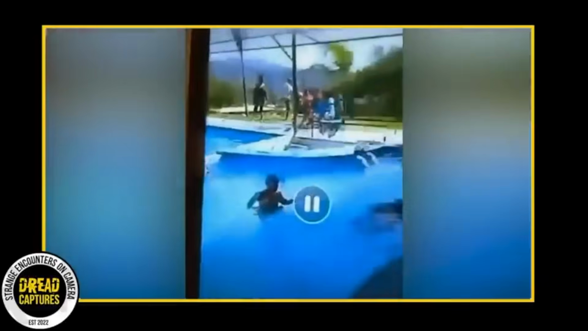Moreover, her dress doesn't quite fit the contemporary setting. Instead, it harkens back to a bygone era, making her presence even more jarring against the modern backdrop of a pool party. When you couple her clothes with her sudden and mysterious appearance, the result is an eerie moment that's hard to shake off. Several viewers have taken to the comments section, sharing their theories.